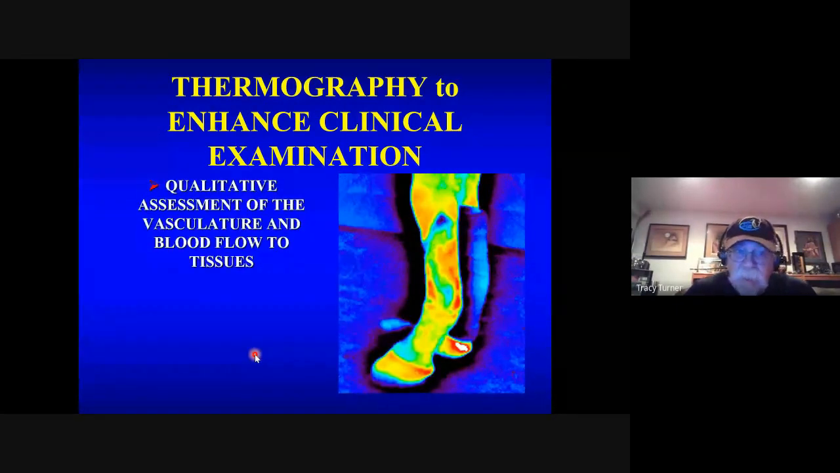We've used it to get a qualitative assessment of vasculature and blood flow to tissues. So this is just looking at a wound on a horse's leg. As a matter of fact, this was one of my former residents who was pretty proud of the job they did on this massive wound on the horse's leg. And then I decided I'd thermograph it. Then when I informed them that this incision was going to dehisce, we got into a strong discussion.